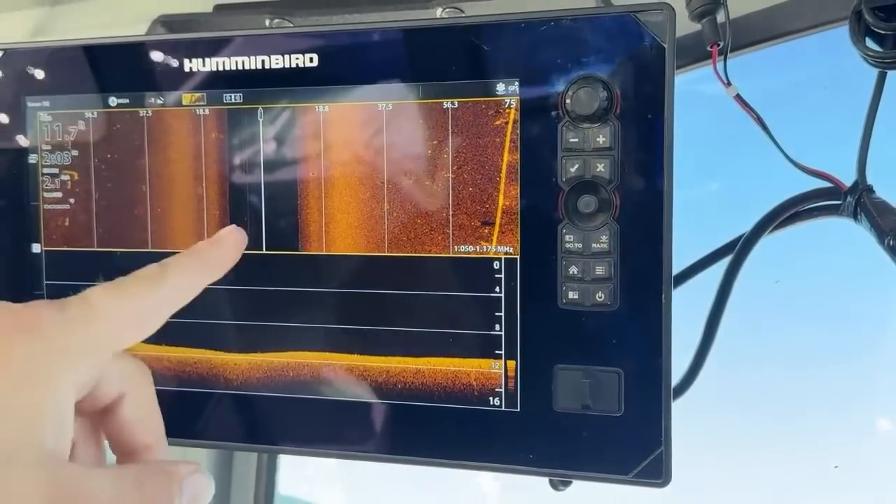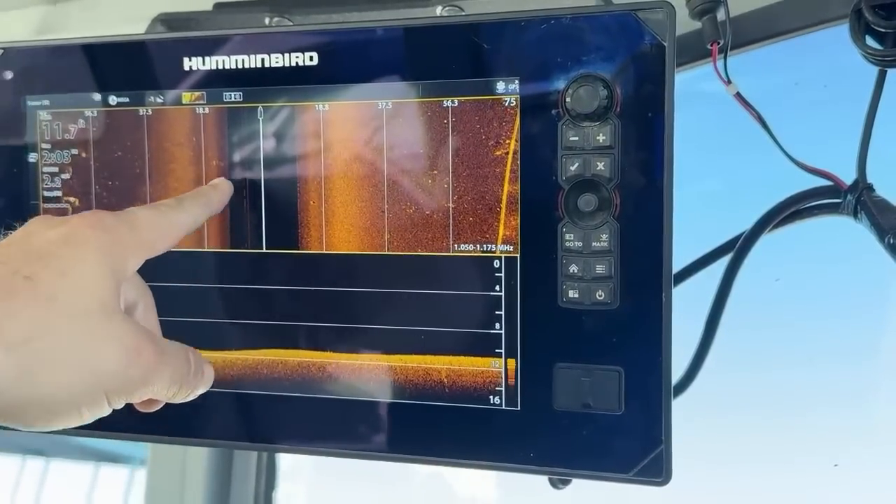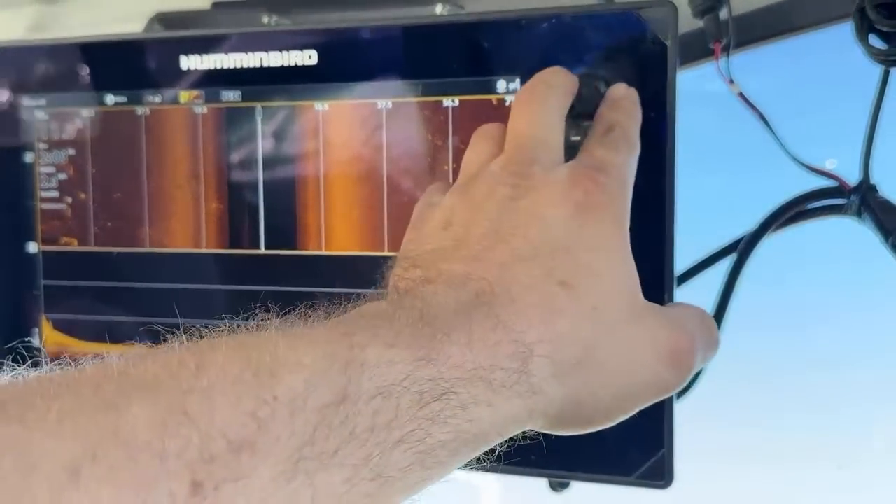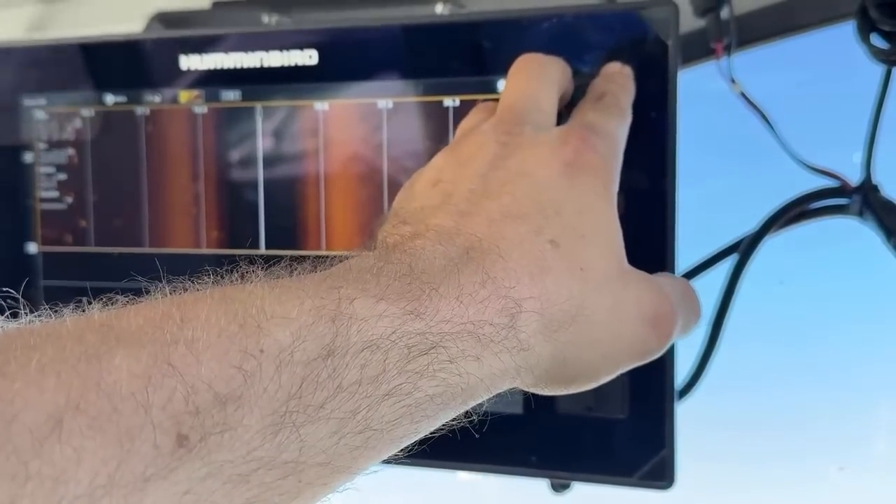So, now, more onto the Sonar. So this is your water column. And see, like I told you, you'll sometimes get this. That's okay. You can fix it by kind of adjusting it a little bit. You watch the Sonar, and it'll kind of go away.